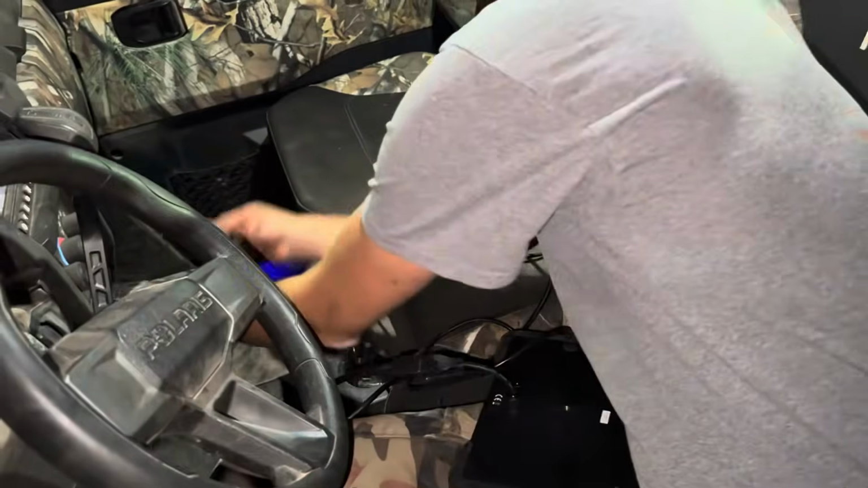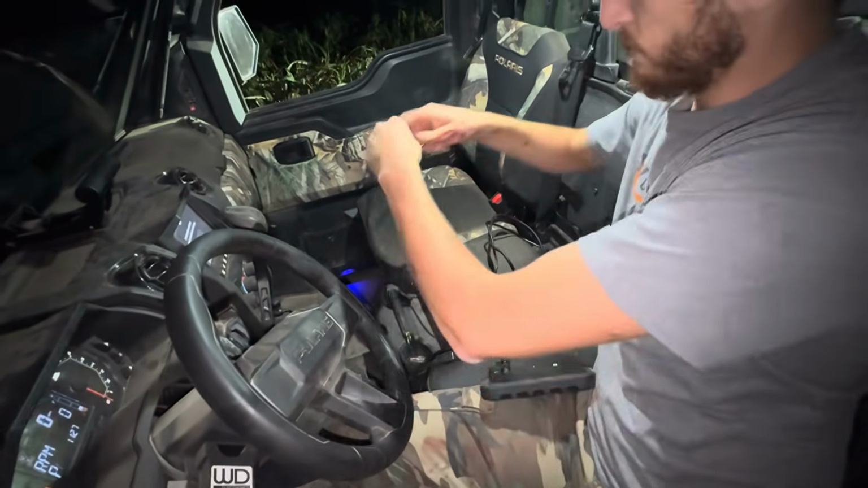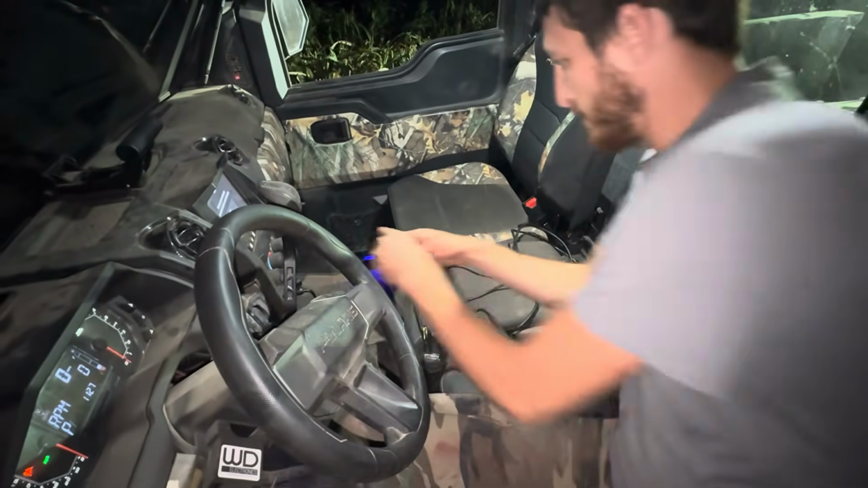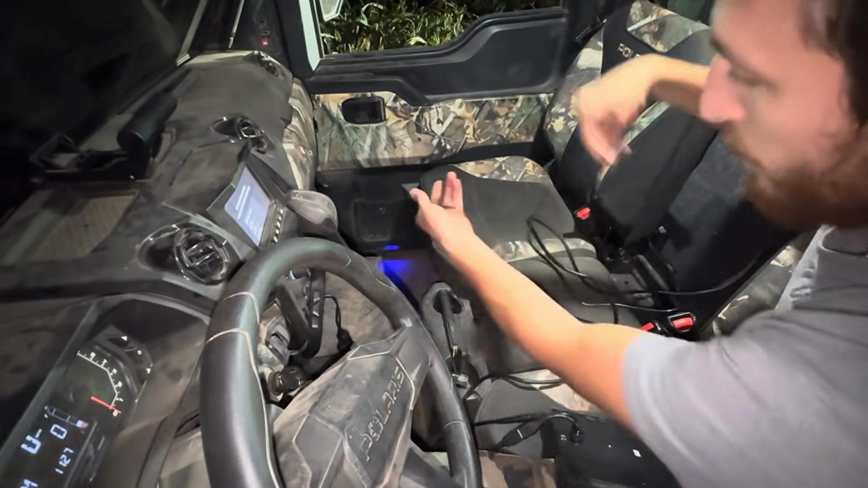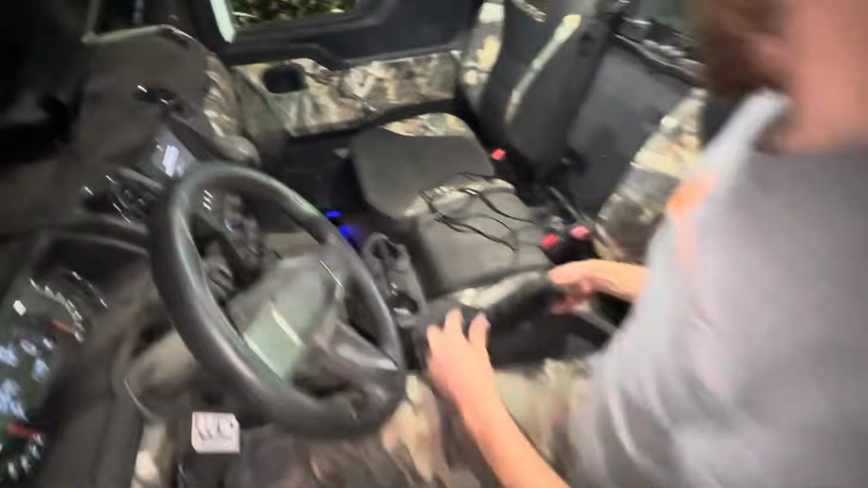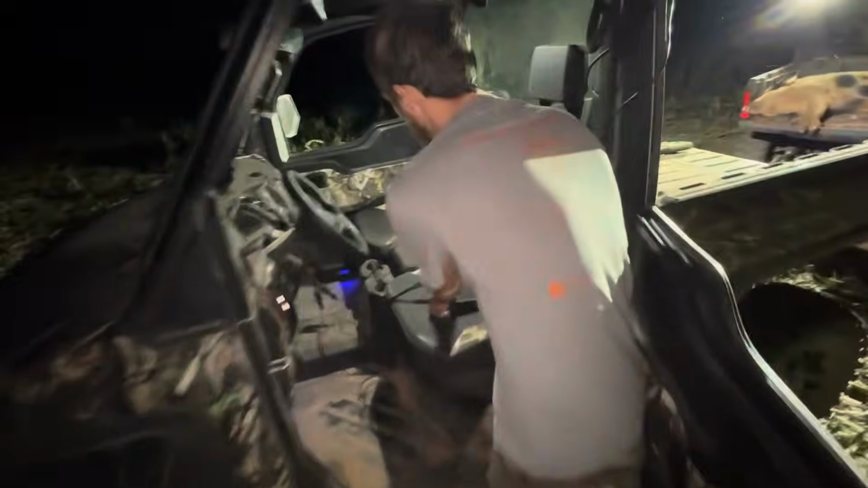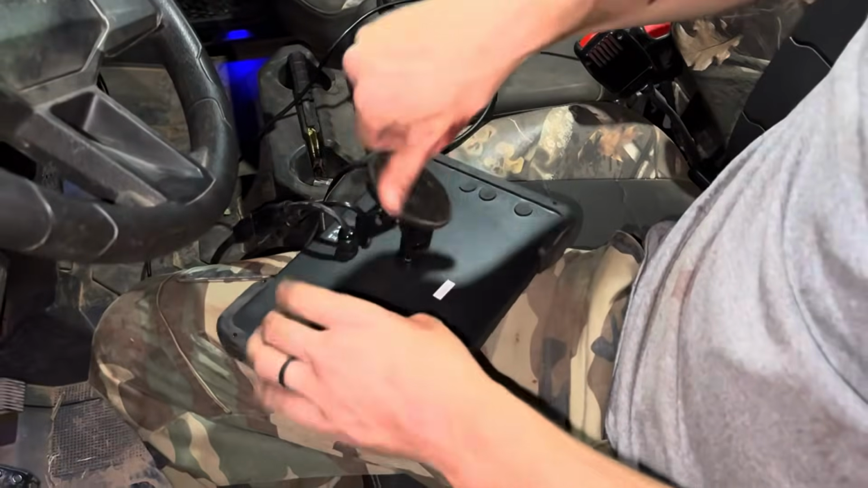This double splitter goes in your cigarette plug. You got the short power cord right here to the tablet, to this guy, and then this power cord for the thermal goes right there. And then I guess I just forgot the tablet plug, right? Come grab this guy. Got a threaded insert right here in the back, so it makes it easy. You thread this guy on,